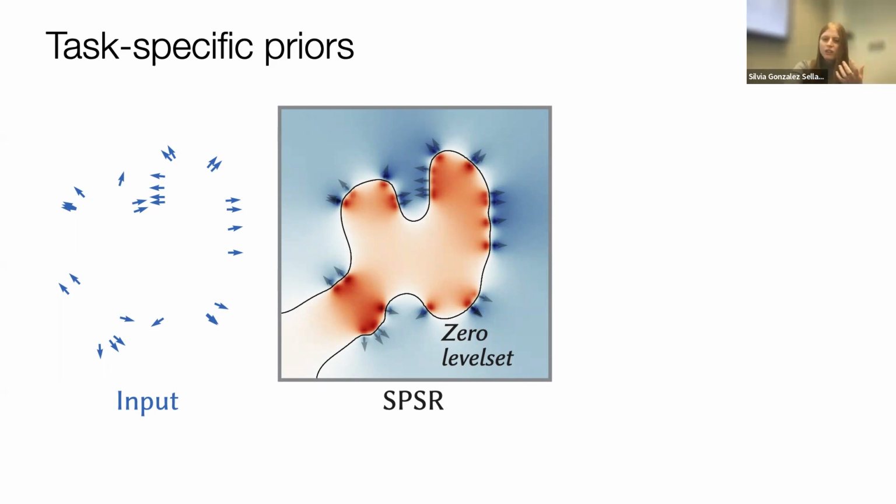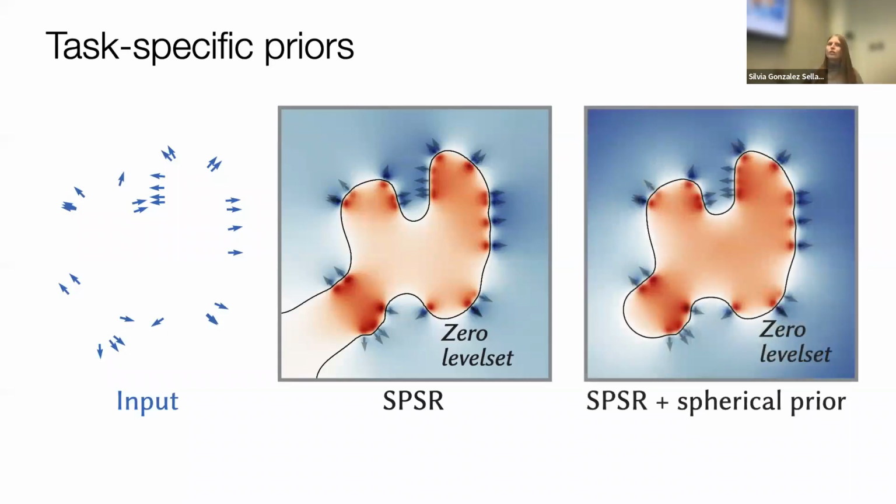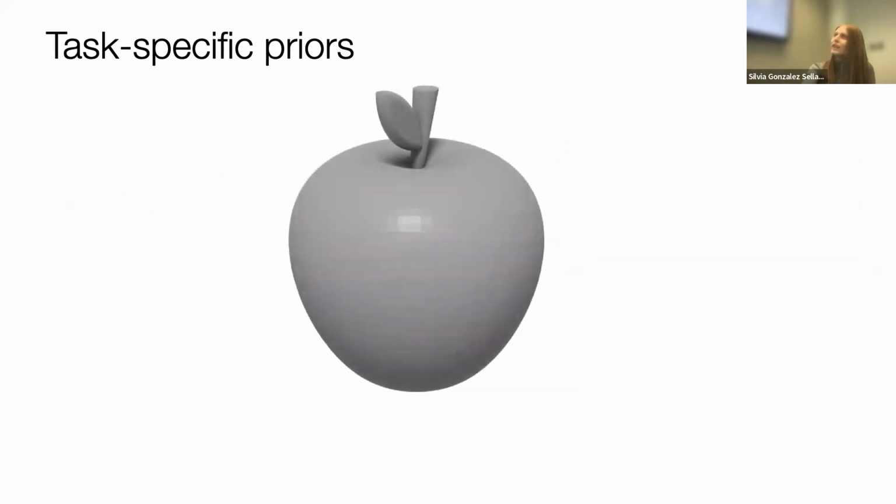But by doing a small tweak in our prior, now that we understand it this way, we can just force it to be closed. And this is a problem that there have been entire papers written about, how to make Poisson reconstruction closed. But now that we understand it statistically, it's one line of code added to the prior. And that doesn't just work for simple 2D examples, it also works for simple 3D examples.